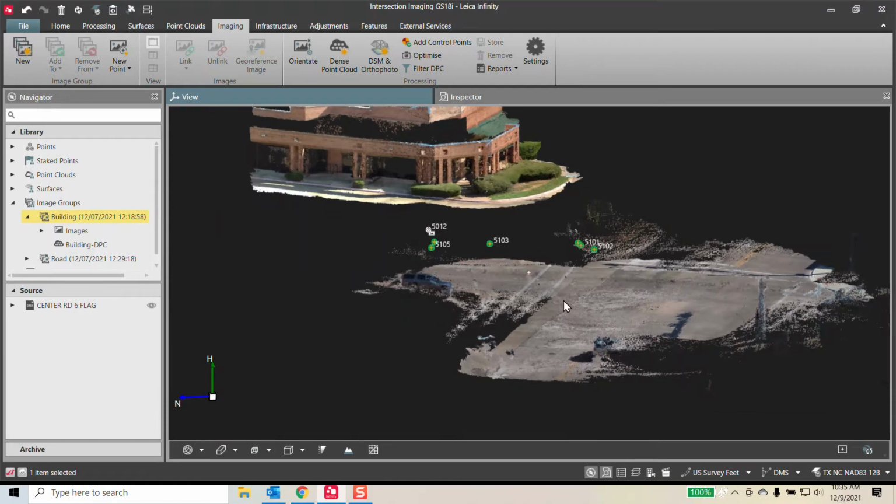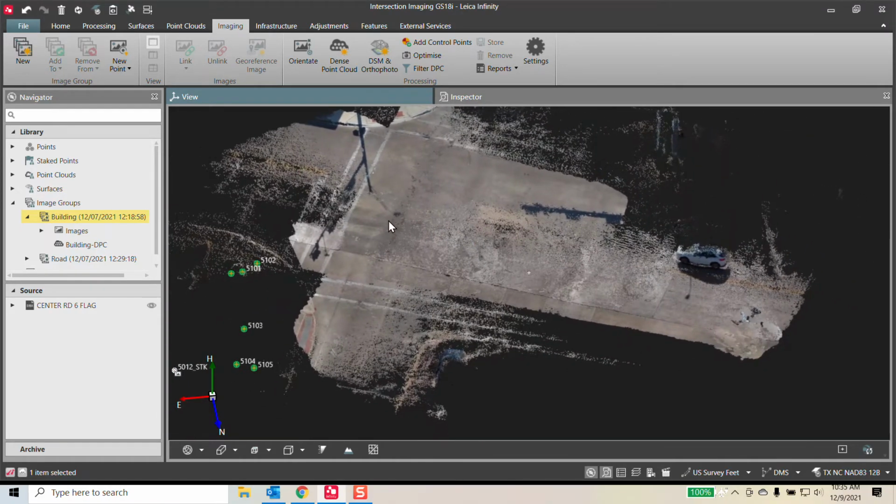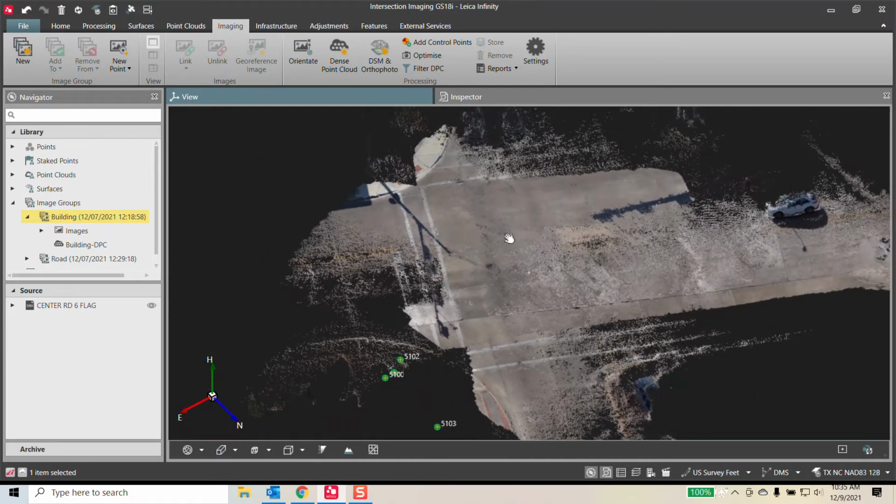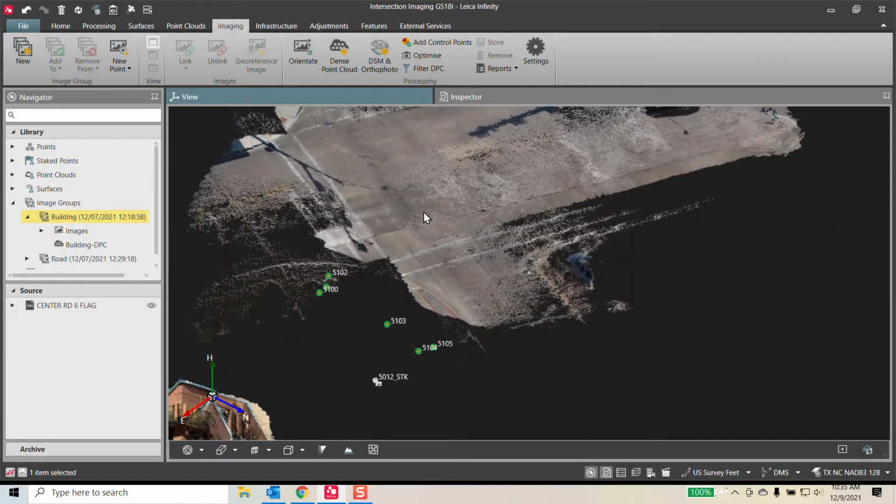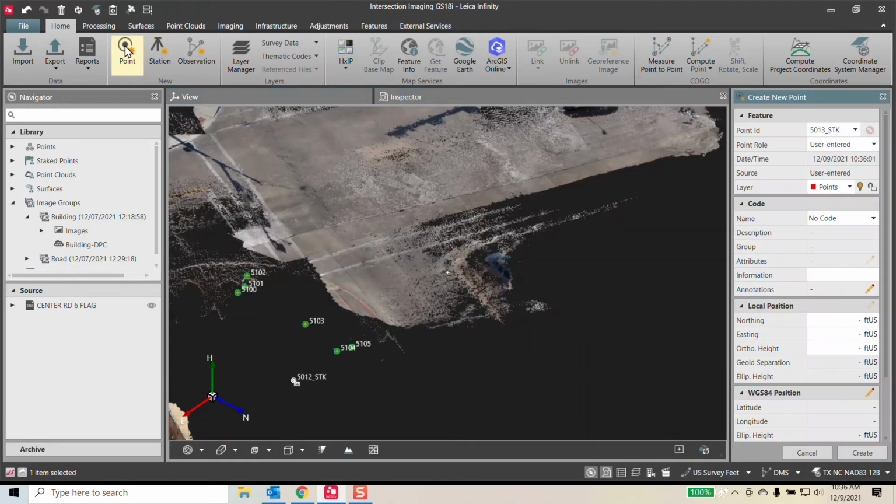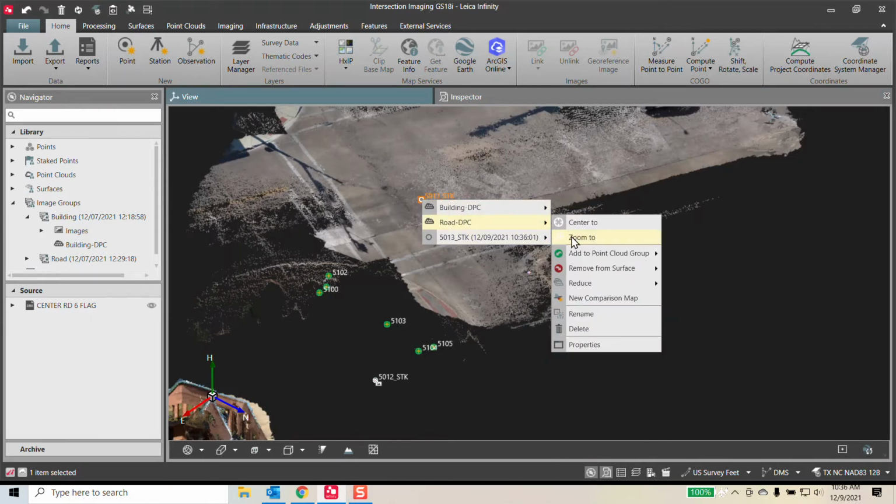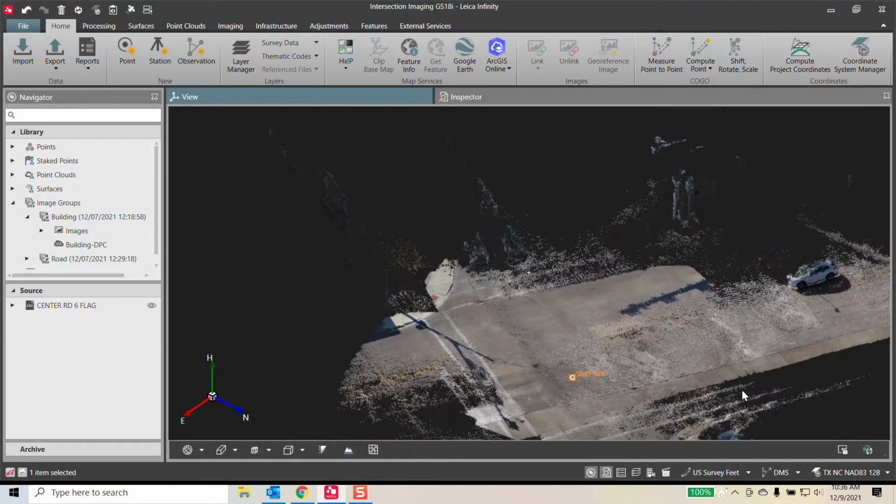And now let's go over here to the road, the whole reason we wanted to be out here. That road was very busy, and we didn't want to walk out in the intersection. So let me create a random point here so I can get something to focus around. Come on, Infinity, create. There we go. Helps if you click on the spot where you want to create a point. So now I can center to this point and lock that for rotation.